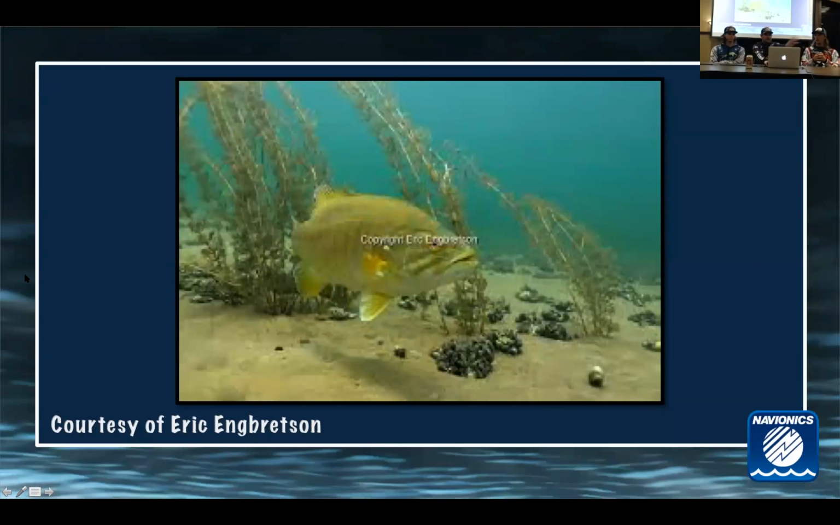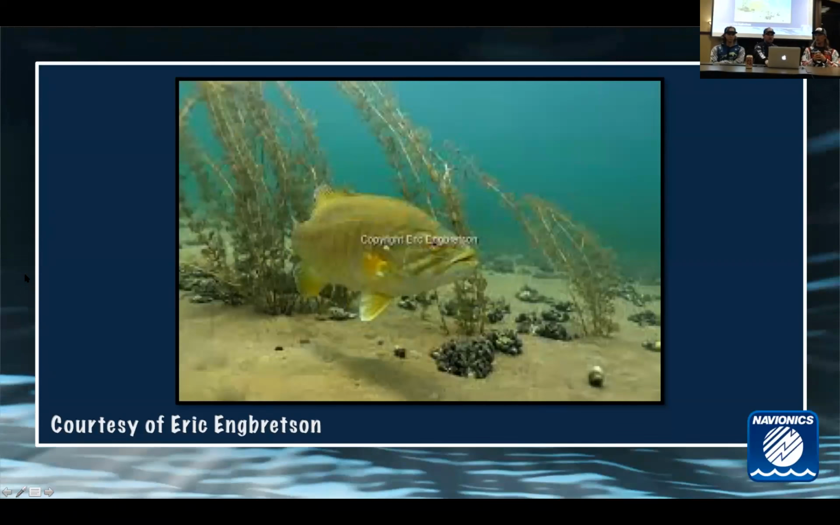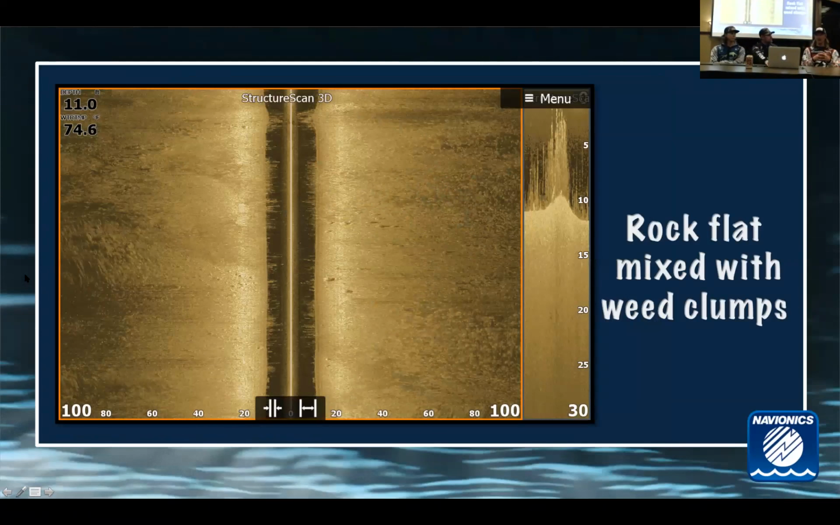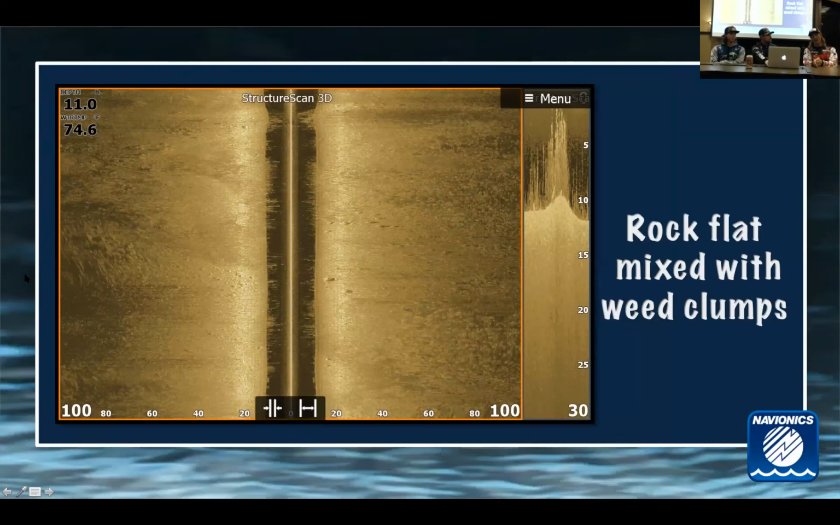A lot like how you can see you got barren sand, you got a little bit of milfoil or something right there, and bam, there's a smallmouth on it. Yeah. Thank you, Eric, for that picture. And largemouths, a lot of times they'll be buried right in the middle of the thickest weeds, or if they're on the edge, they're right on the edge.